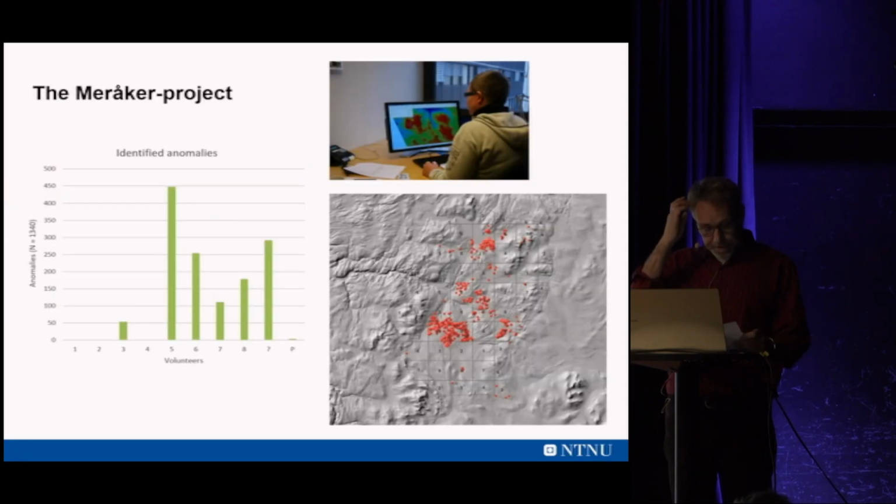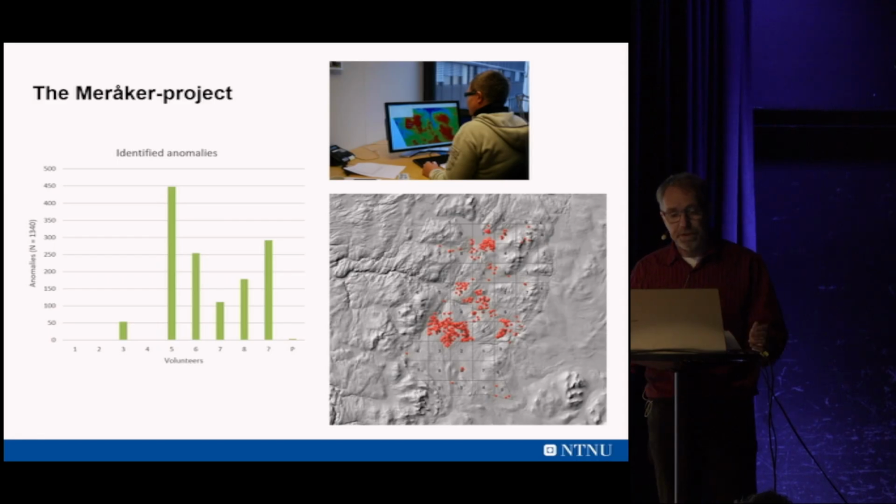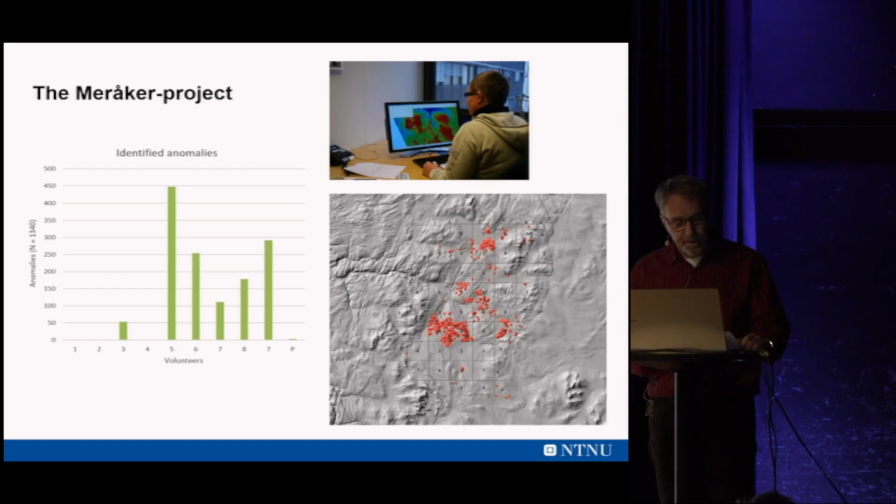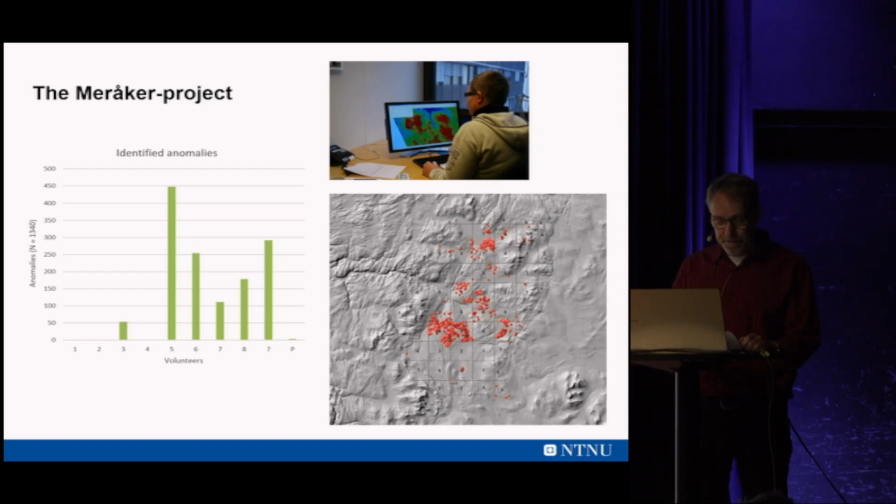Then the other project, where volunteers helped us interpret LiDAR data. We recruited people from a Facebook page called LiDAR in Norway, where we knew that there were both experts and non-experts who exchanged experiences with LiDAR. So we were sure that the people who volunteered to do this had some experience with looking at LiDAR data at least.